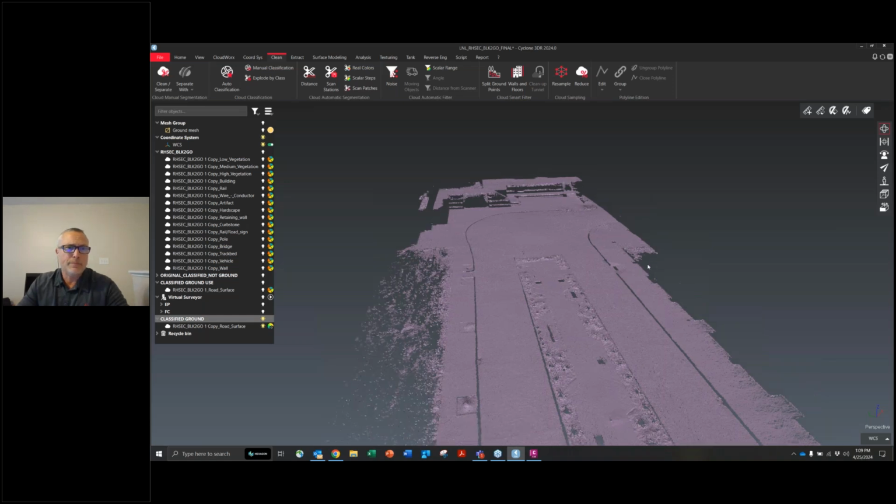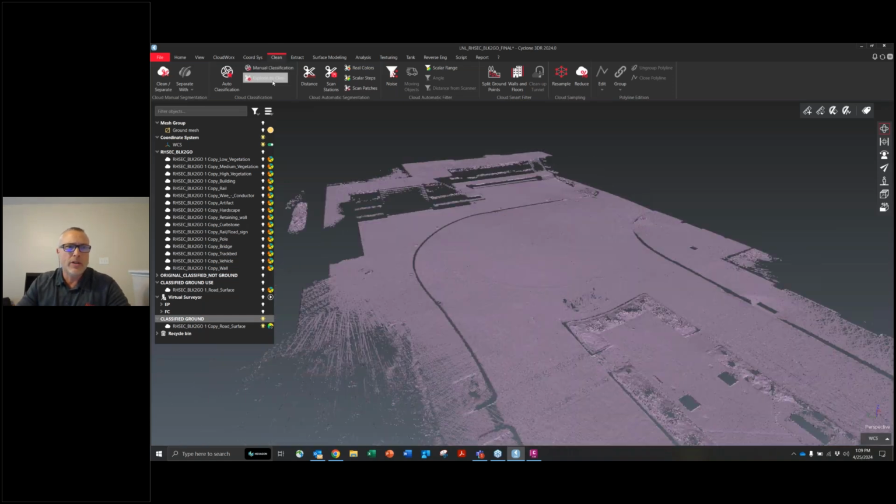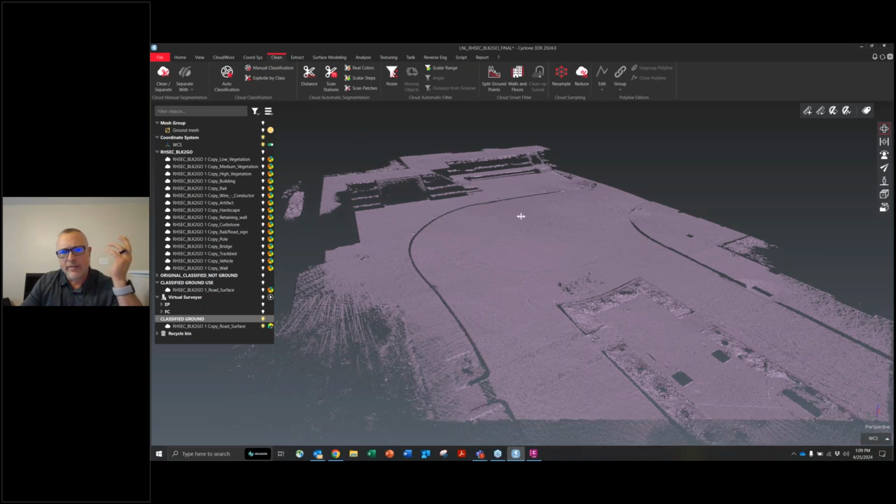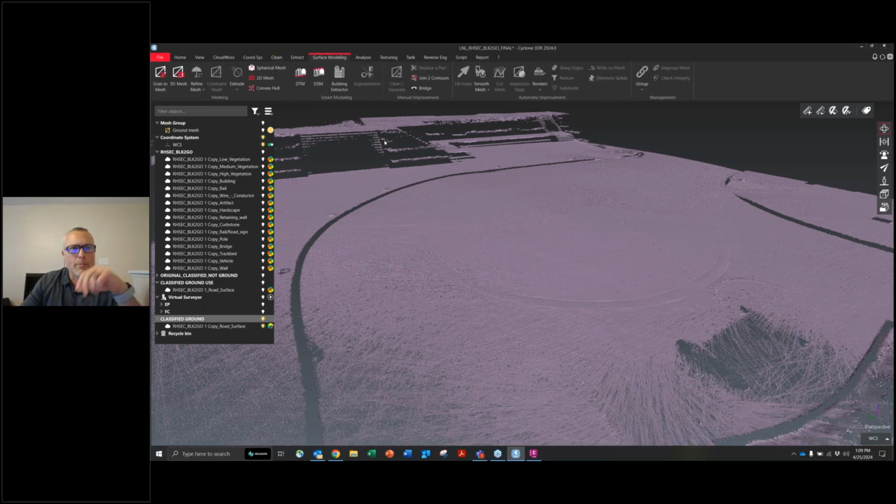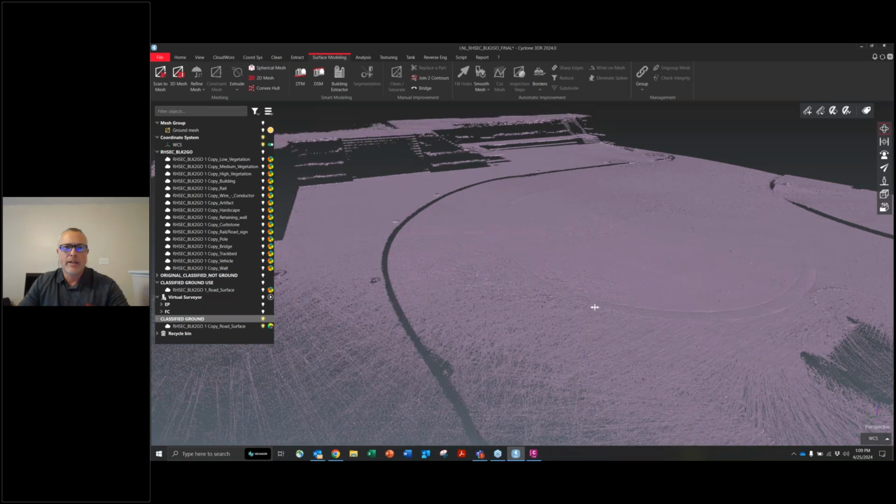From there, now there's several different ways that we can create meshes inside of Cyclone 3DR. And of course, you can go straight from scan to a mesh. And you can do a lot of other useful tools as well. But one primarily that I'm going to focus on today is actually I'm going to do a DTM.